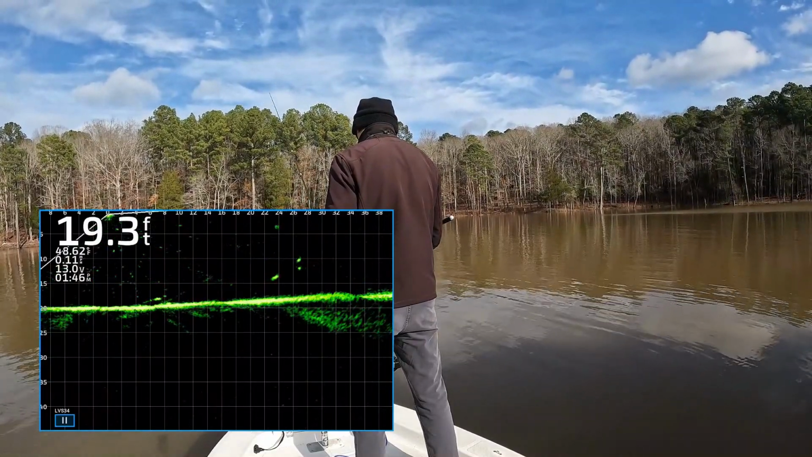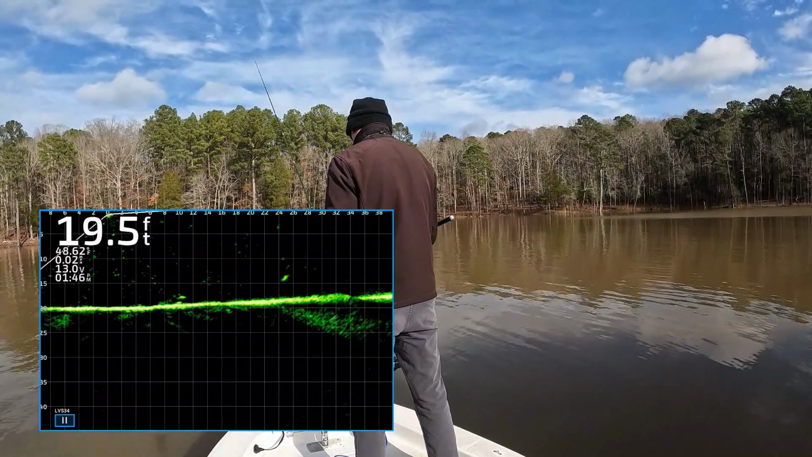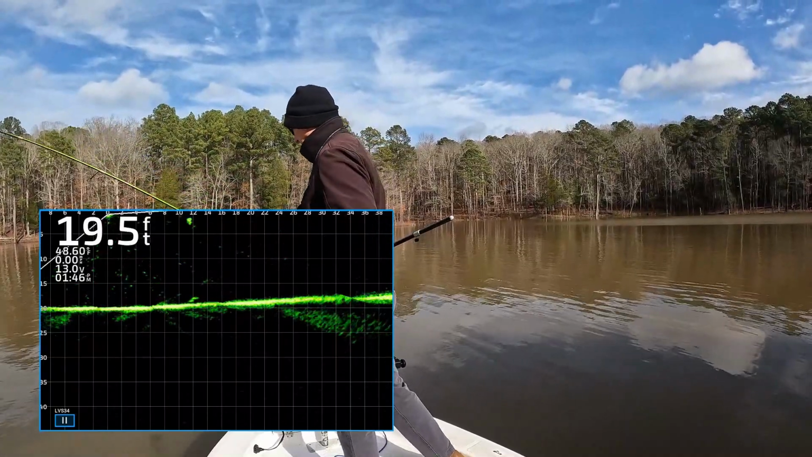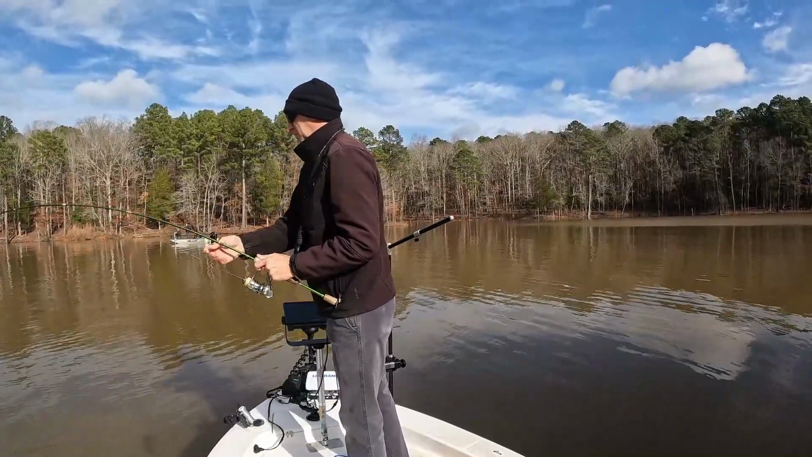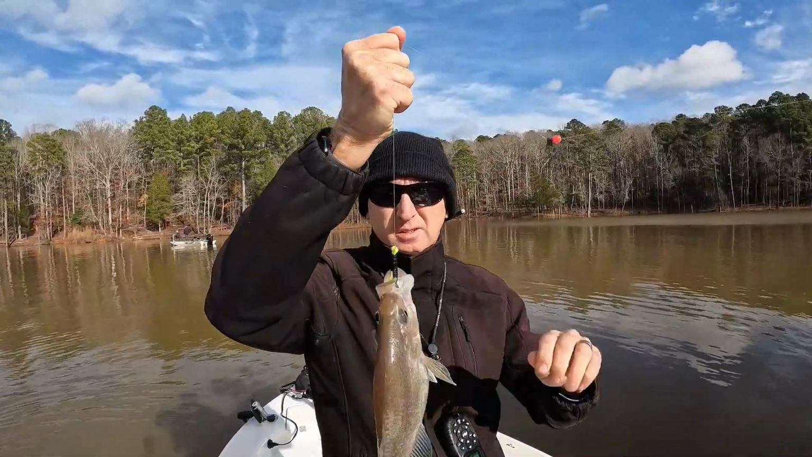At some point you will know so much about your body of water that you won't have to scan as much, because you will have picked up patterns, you will have connected the dots. You will have learned where the fish are during certain times of year, what water depths they are.